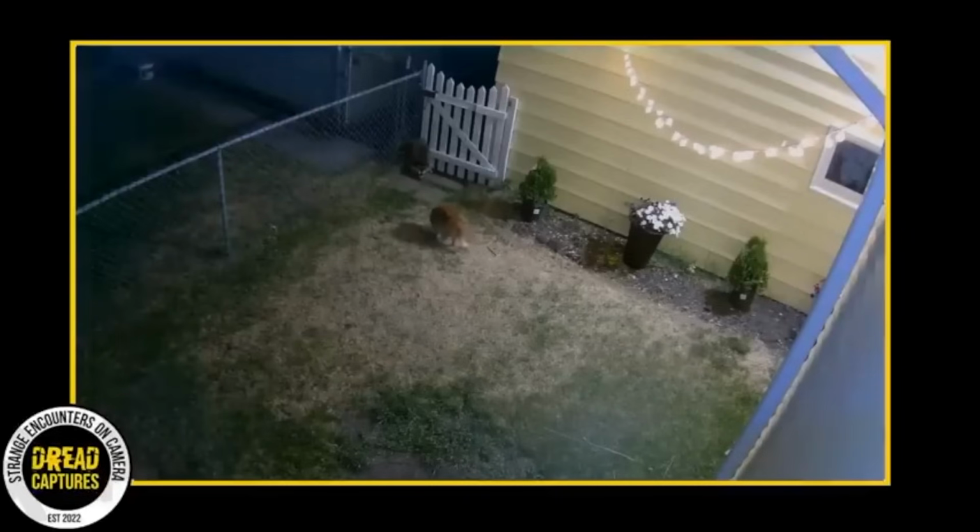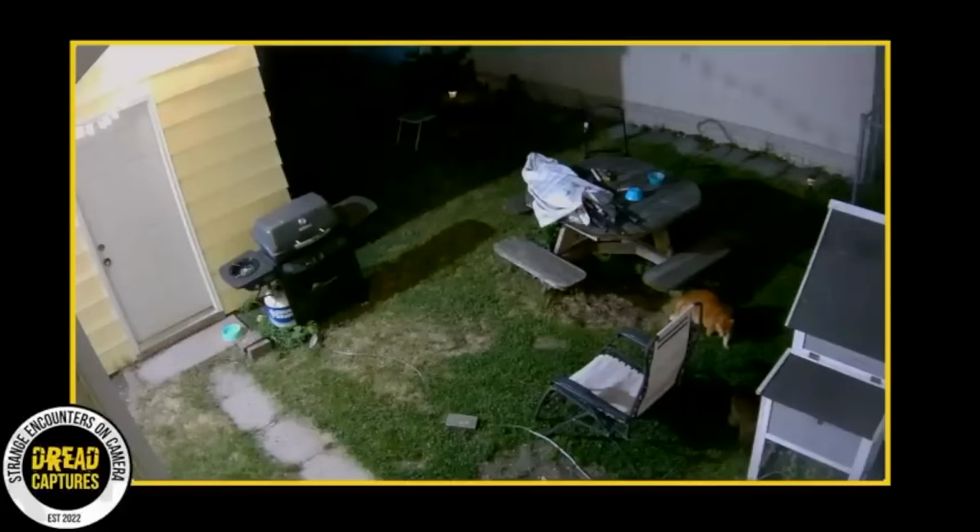So if a cat and a raccoon cross paths in a yard, there's potential for conflict. The cat may perceive the raccoon as a threat to its claimed territory and may attempt to defend this territory aggressively, while the raccoon, primarily focused on foraging, may retaliate if it feels threatened. Well, it was easy to tell who had the upper hand in this altercation.